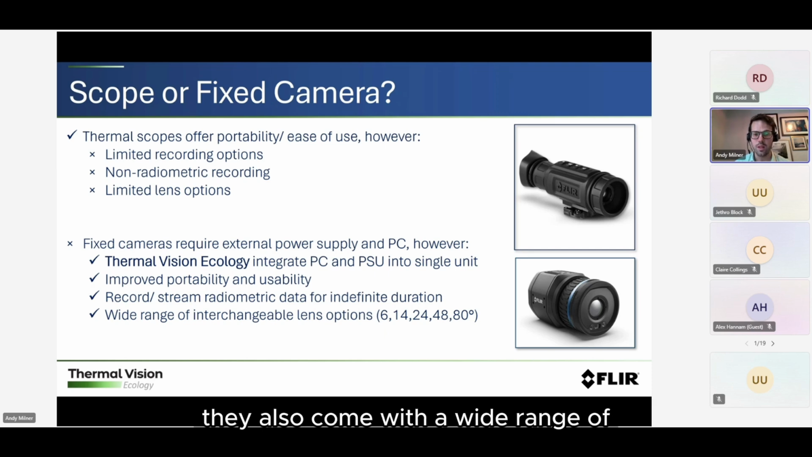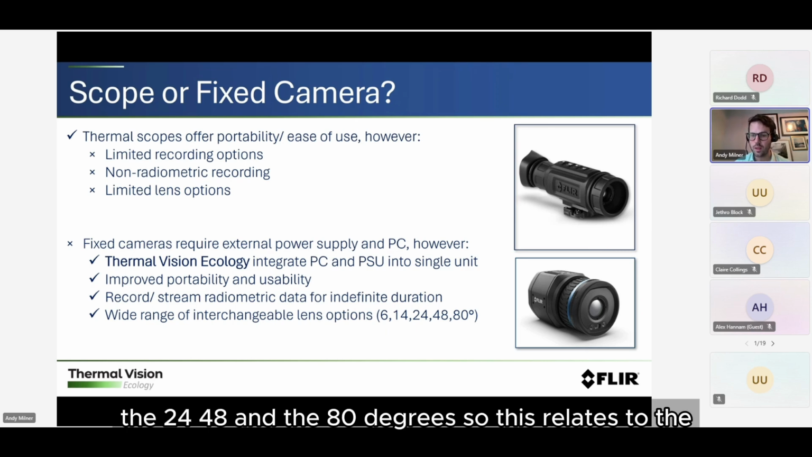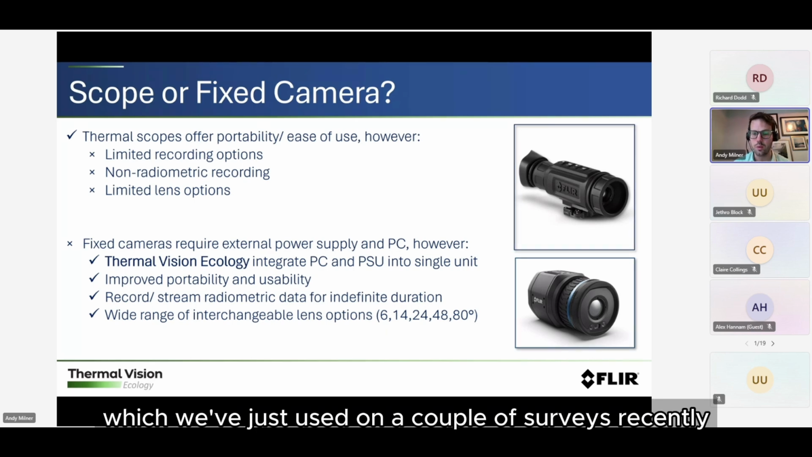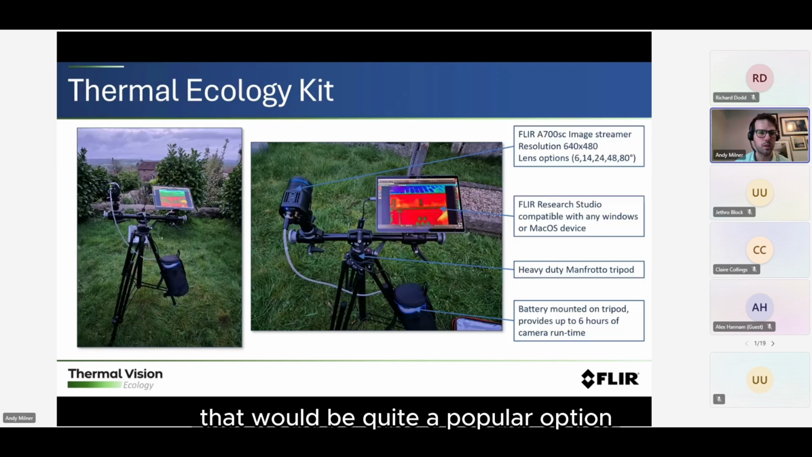They also come with a wide range of interchangeable lens options. So we have all these lens options available: the 6, the 14, the 24, 48 and the 80 degree. This relates to the size of the aperture. The 80 degree, which we've just used on a couple of surveys recently, has been really popular because you can get very close to a building and you get such a wide angle with it. I think that would be quite a popular option.